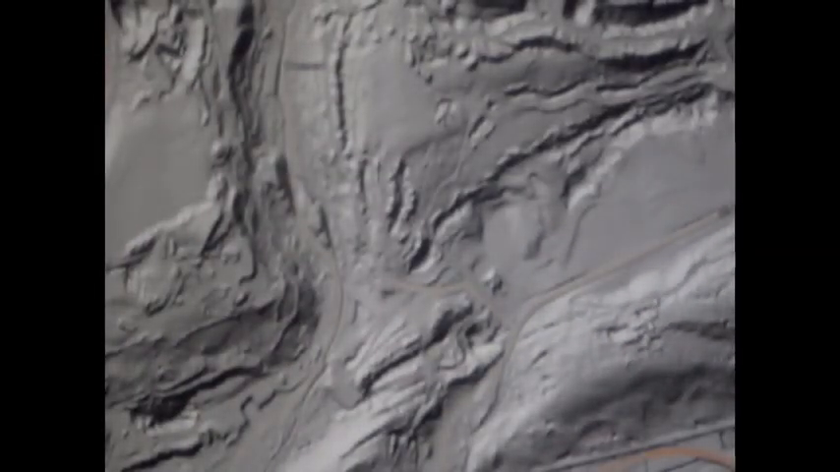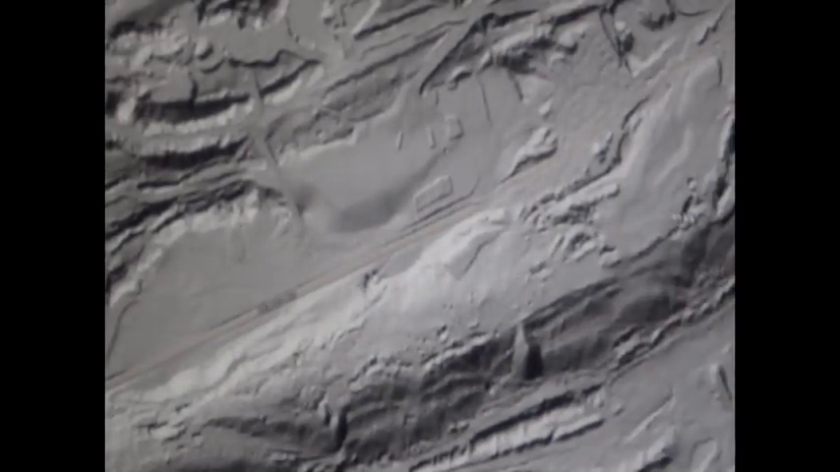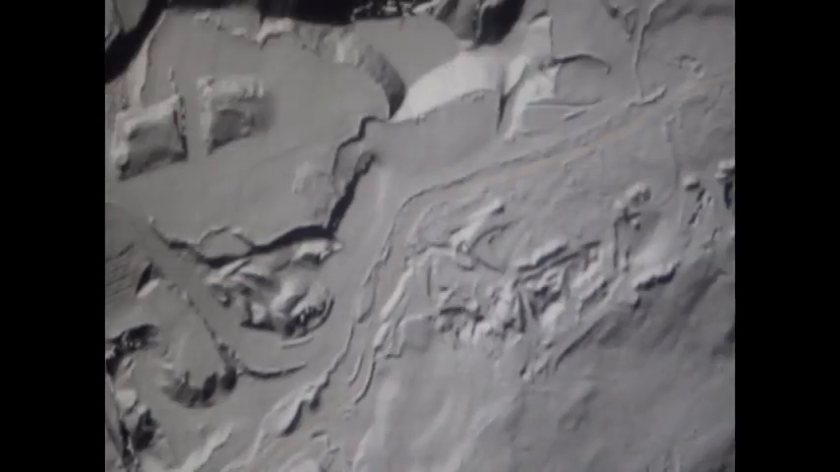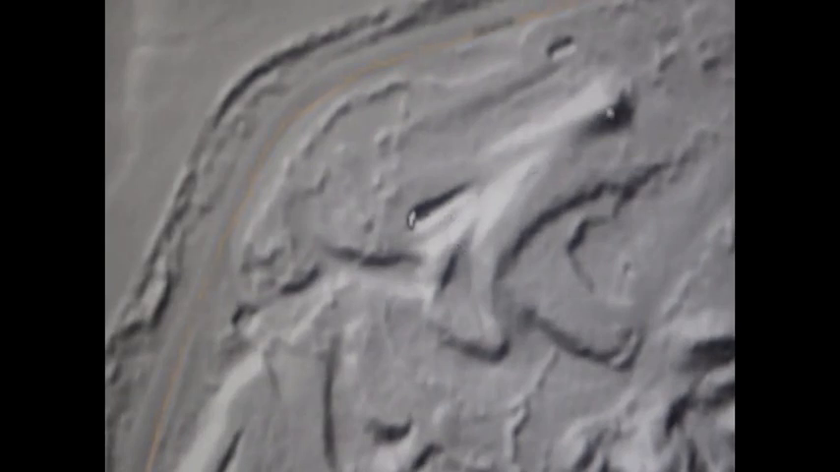This one doesn't show up very well. Let me back out a little bit here. No, I went too far. Yeah, this one doesn't show up very well. It's kind of hard to notice, but it is there. Is this it here? Yeah, that's it right there.